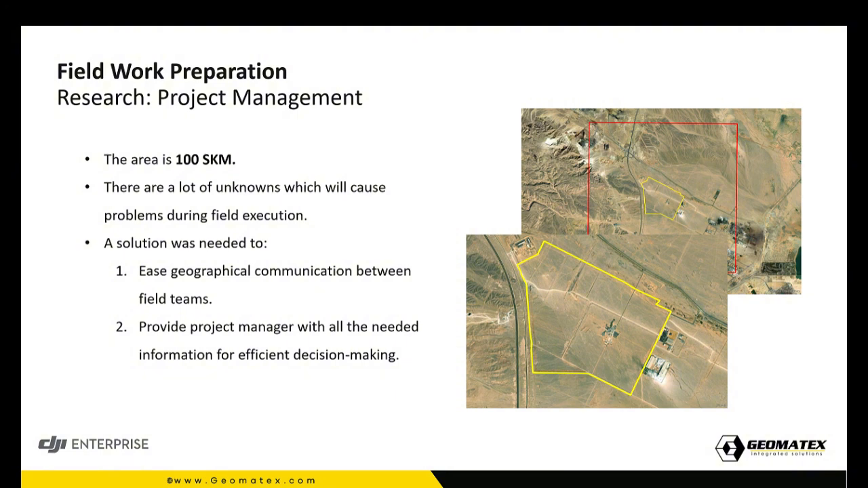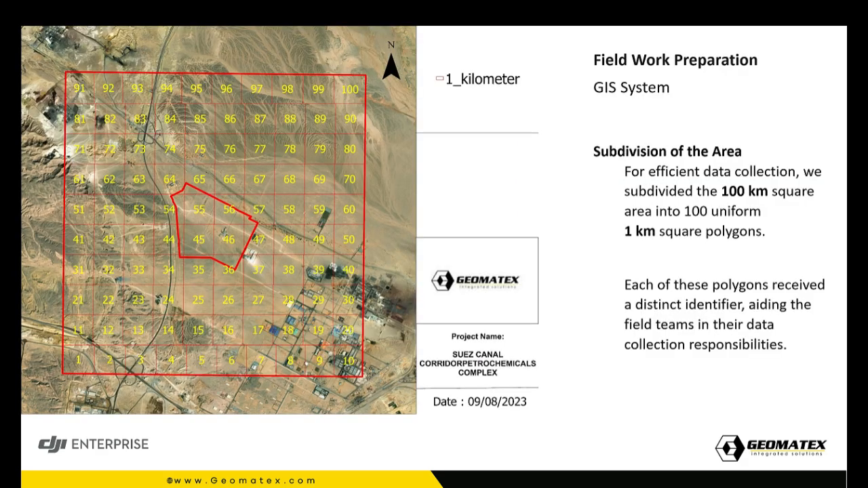So the area is 100 square kilometers. There is a lot of unknowns which cause problems during the field execution. A solution was needed to ease the geographical communication between field teams and also provide the project manager with all the needed information for efficient decision making. So I decided to split this project to 100 projects.